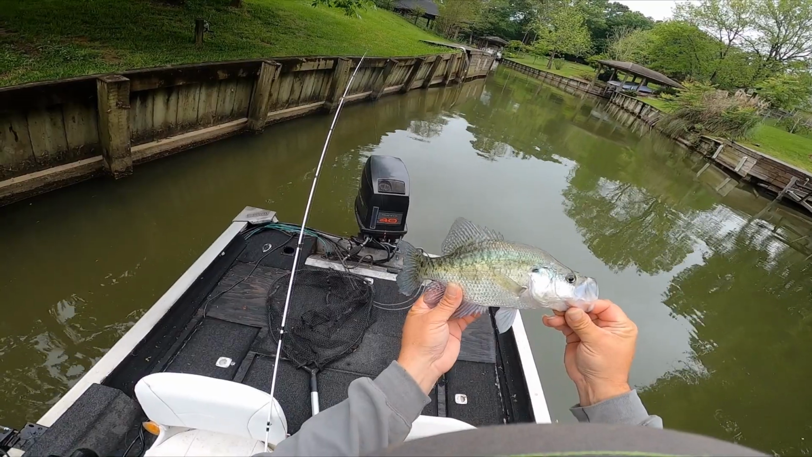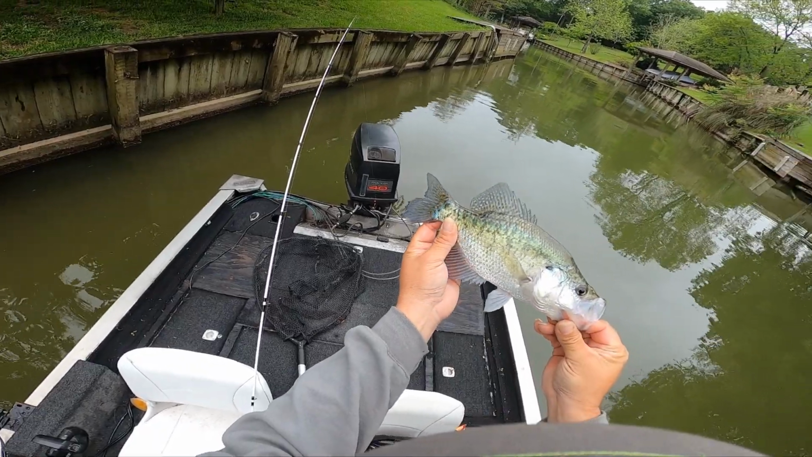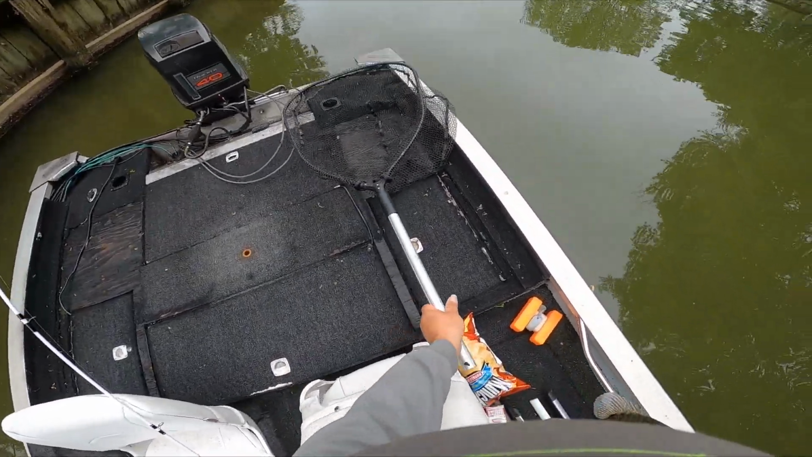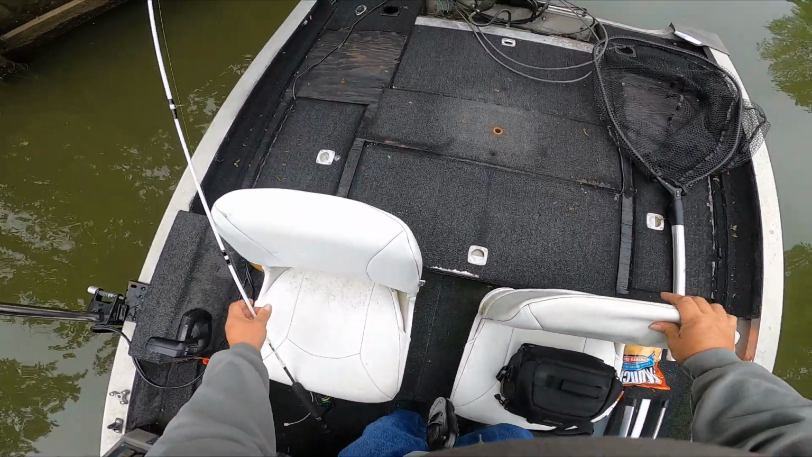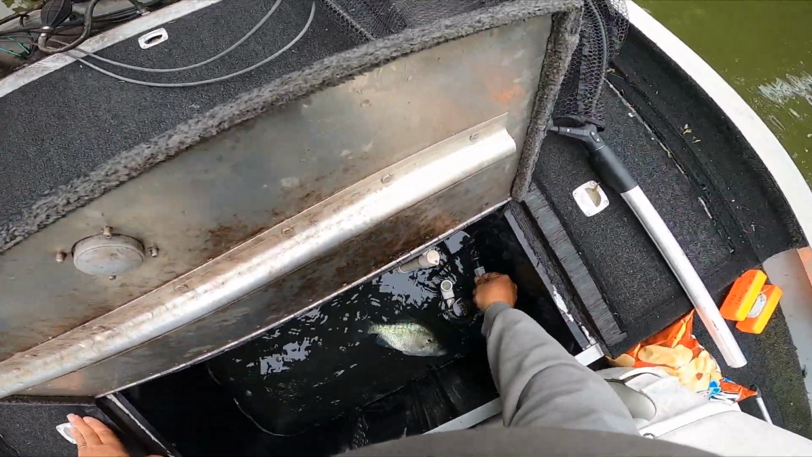That's an 11-inch fish, guys. Look at his tail. You can tell that they're spawning right away, boy. White crappie. First fish of the day. Put my plug in here, keep them alive.